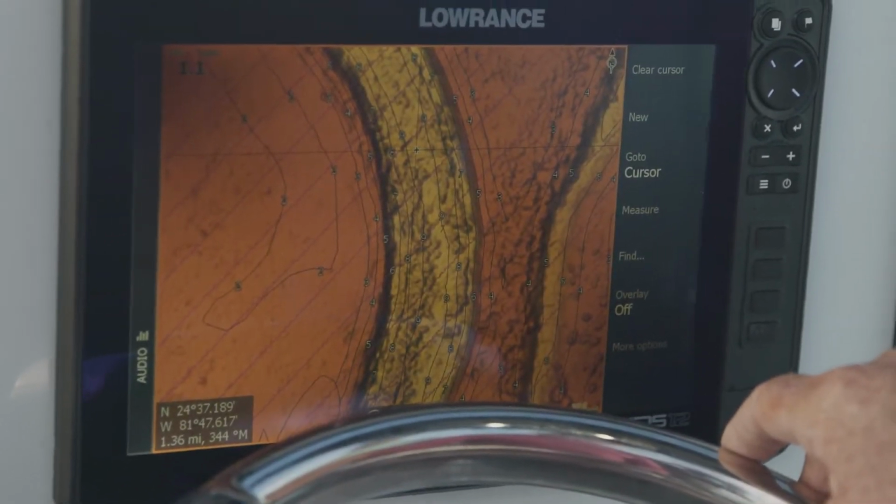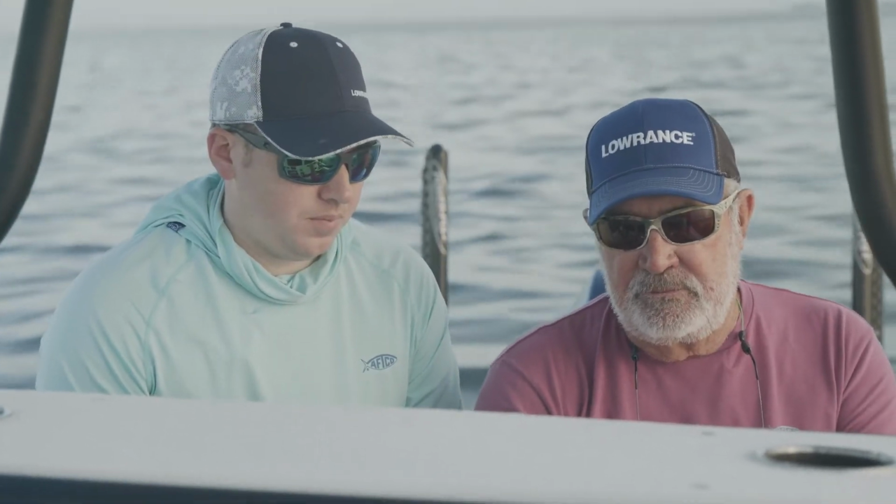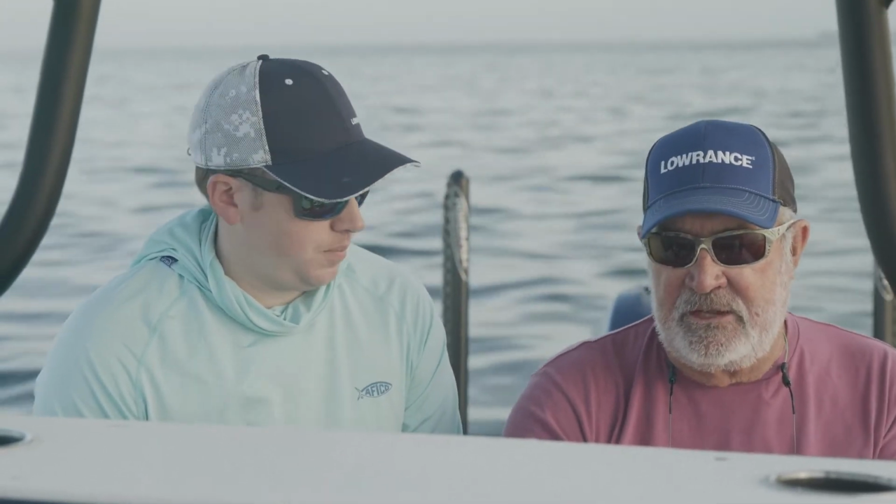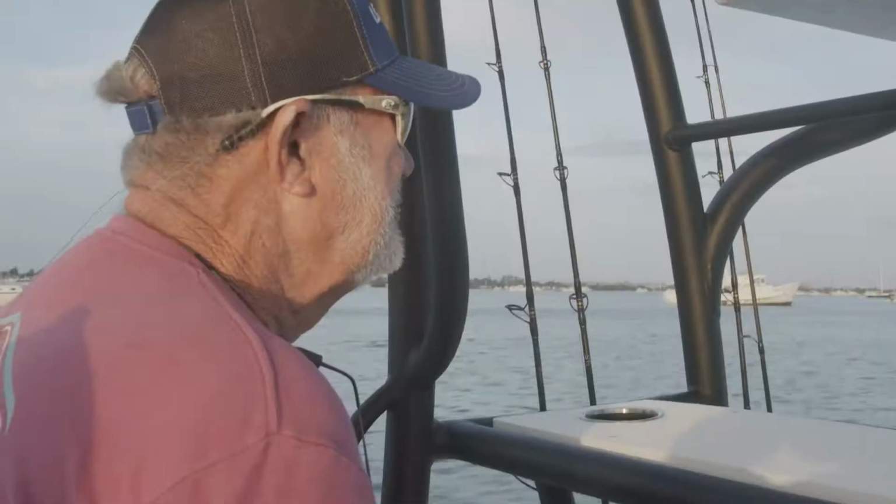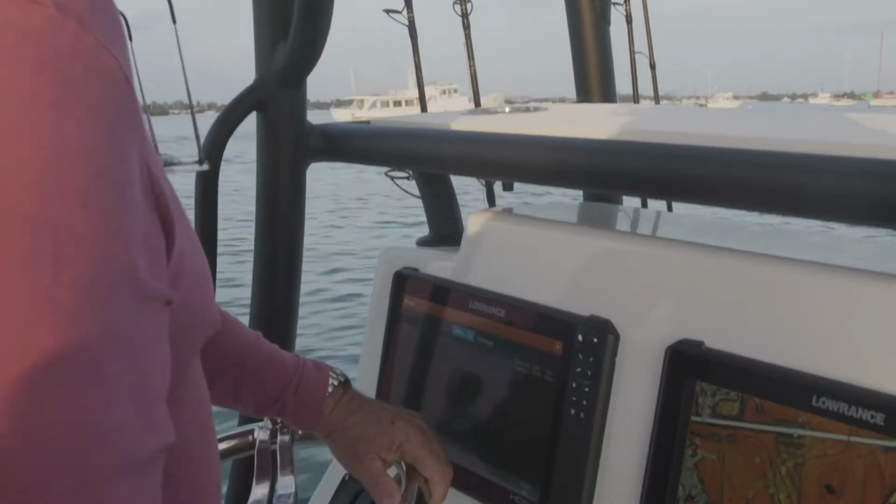Oh yeah, you're aground. So yeah, Matthew, the detail on this reveal chart is amazing. It lets me run at low light. I can run early in the morning or even at night and follow my chart and get there safely. Nice. Well, let's see how this works. Let's go.